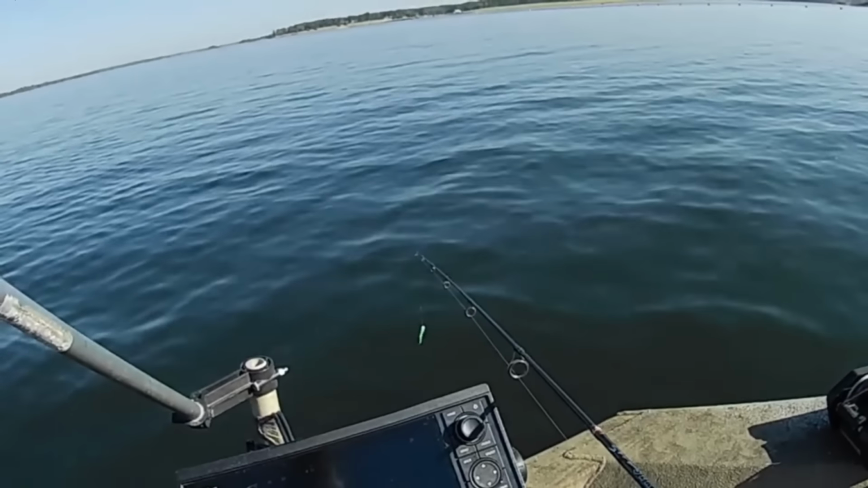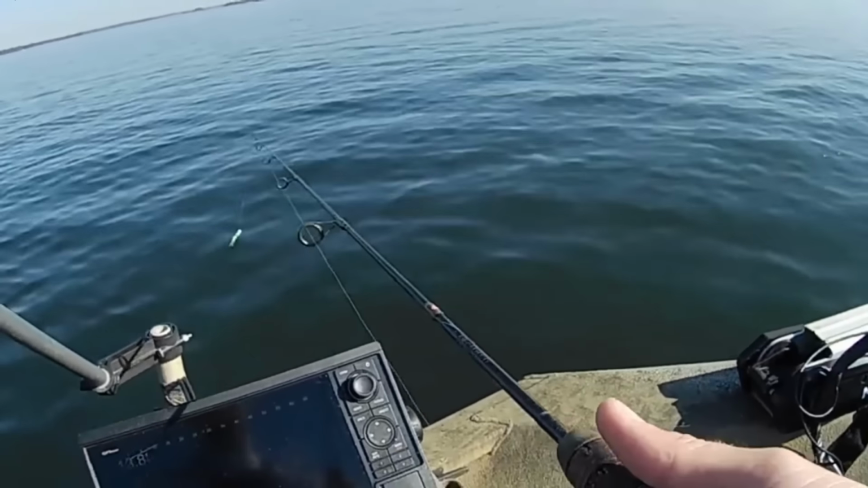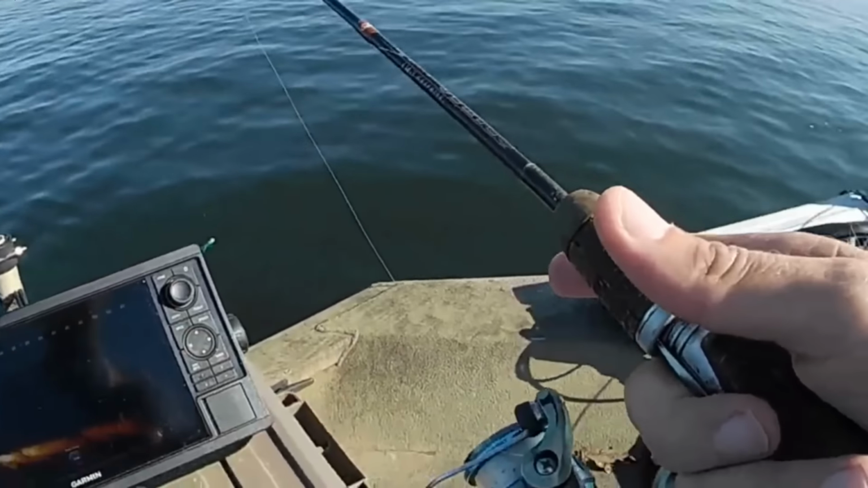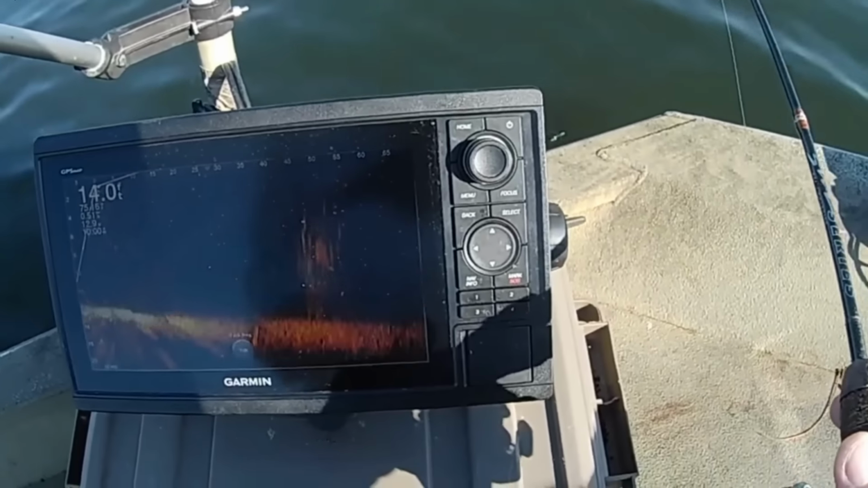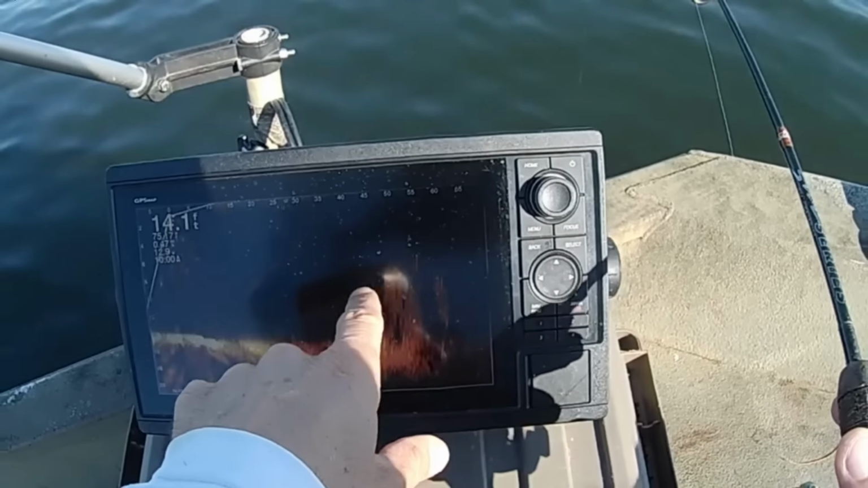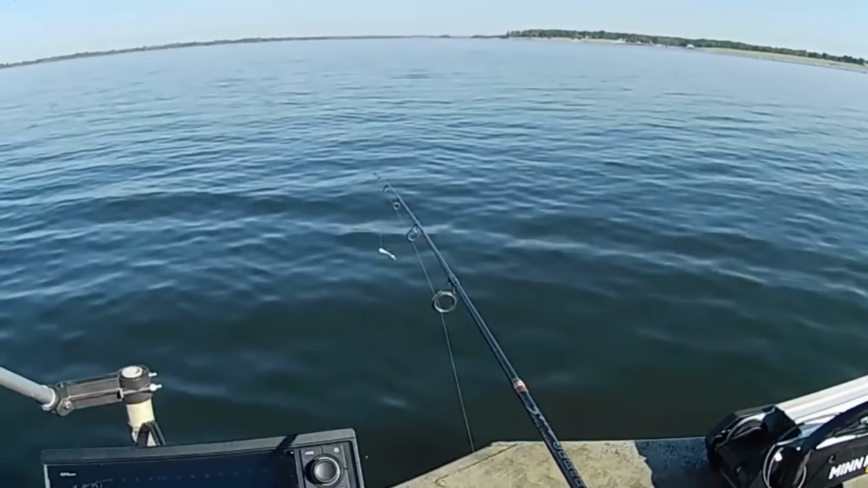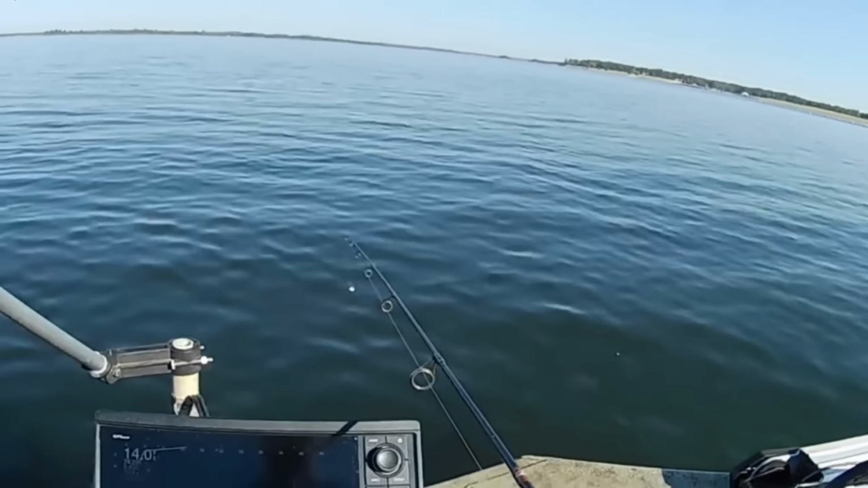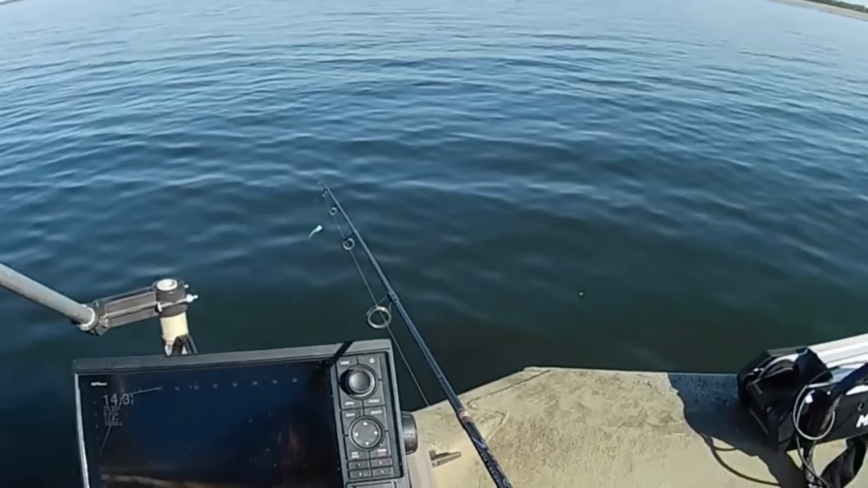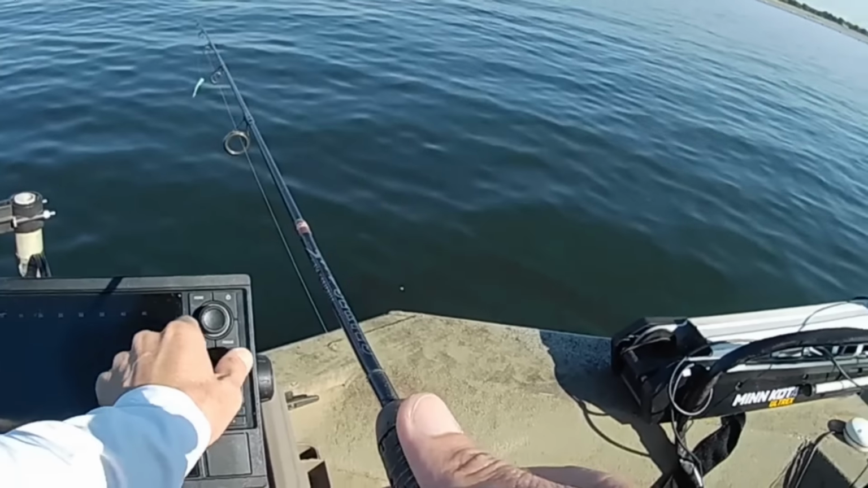Alright, I'm going to fish this little spot real fast. I see some fish down there on the live scope all over this little brush pile. Hopefully you can see them shining down there. They're all around it. I'm going to have to check them to see if it may be crappie. It could be bluegill, could be yellow bass. But it looks like there's some crappie in there. We're going to see if they're active.